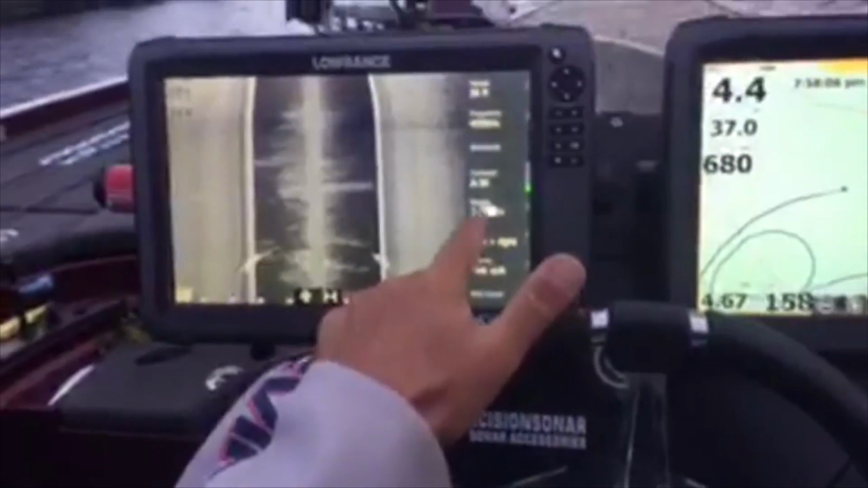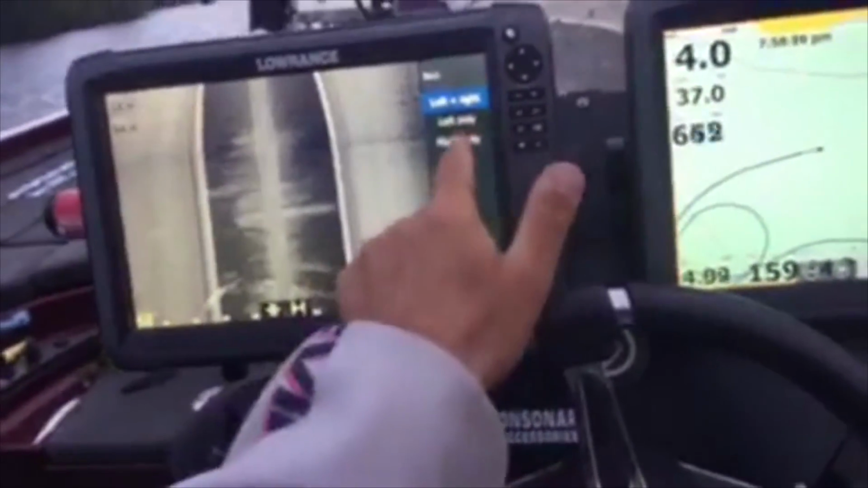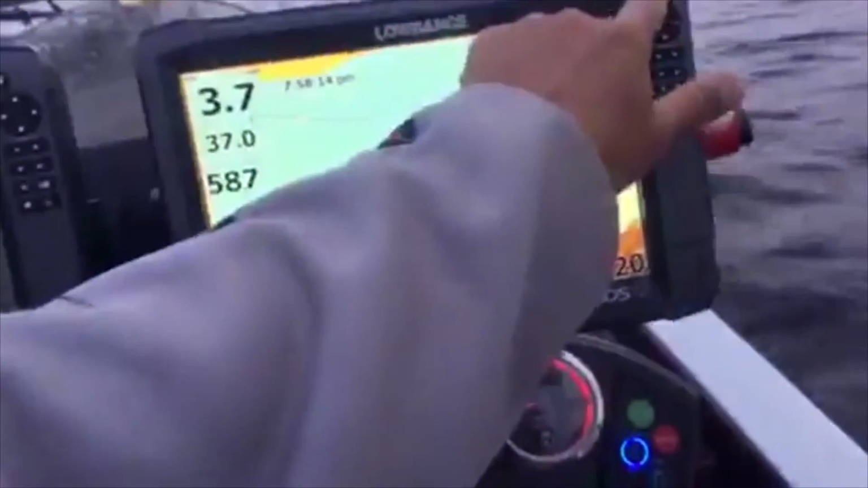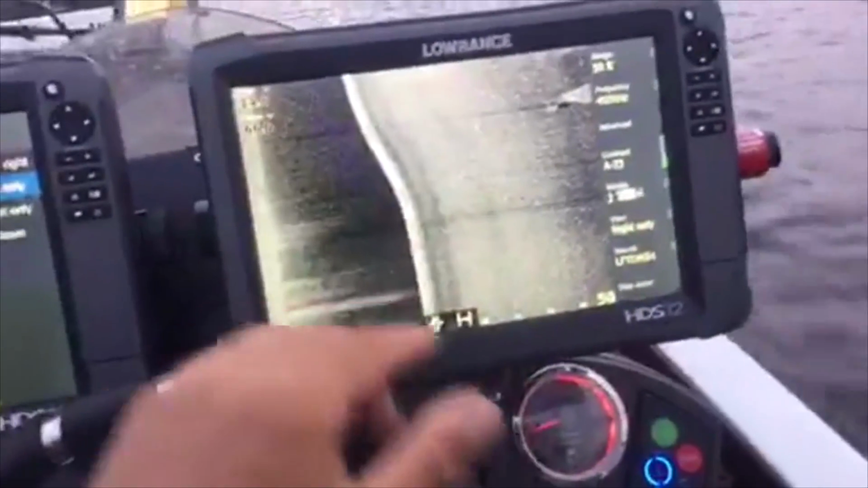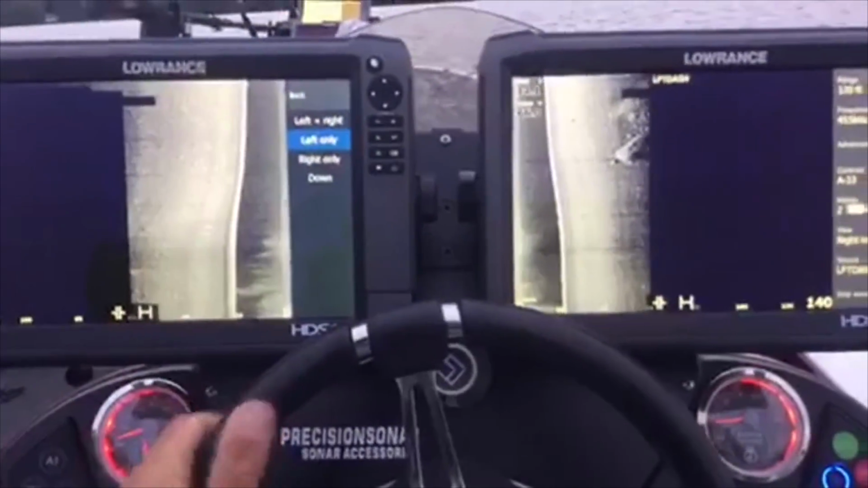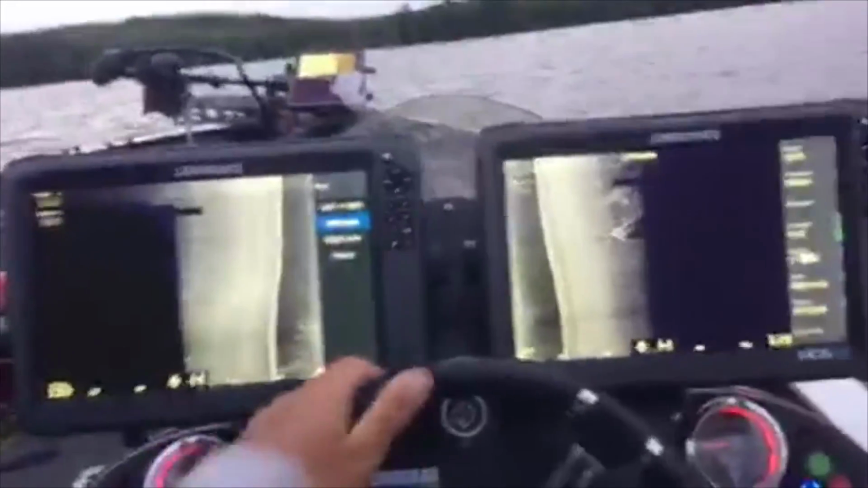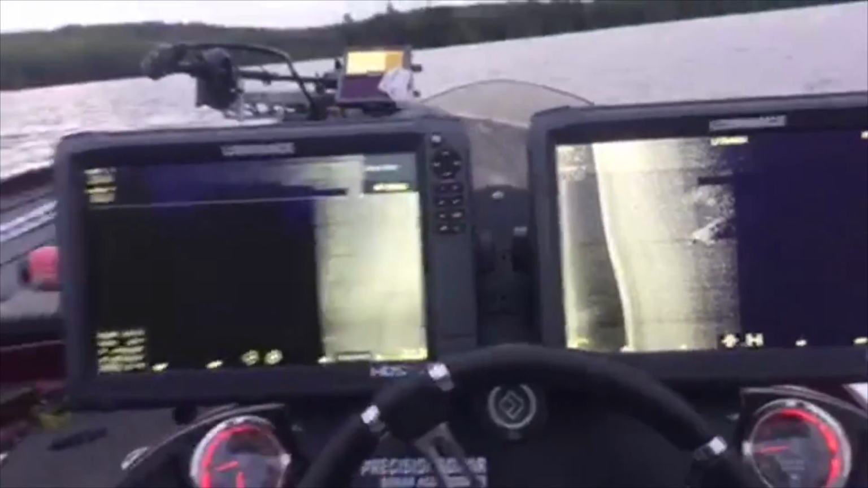So I'm on my structure scan here. I'm on palette number 2. I got the contrast down to -36. And what I'm going to do is switch left and right. So I'm just left only on the left side. And then over here, you're going to hit your pages, you're going to hit structure, and then when that comes up, you're going to hit right only. It's already up, so there we go. We're zoomed in to 50 there. We're going to zoom it out to, let's bring it out to like 120. And then I'll show you this really cool rock pile and ledge out here, over a little bit deeper water.